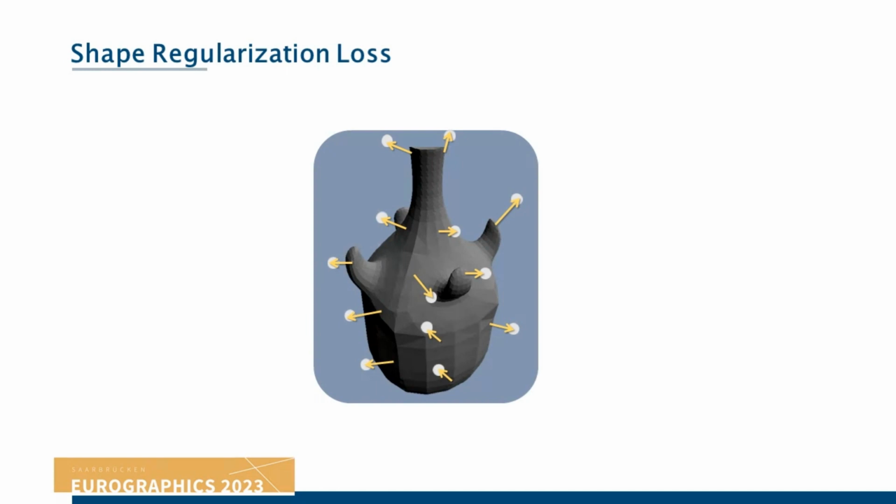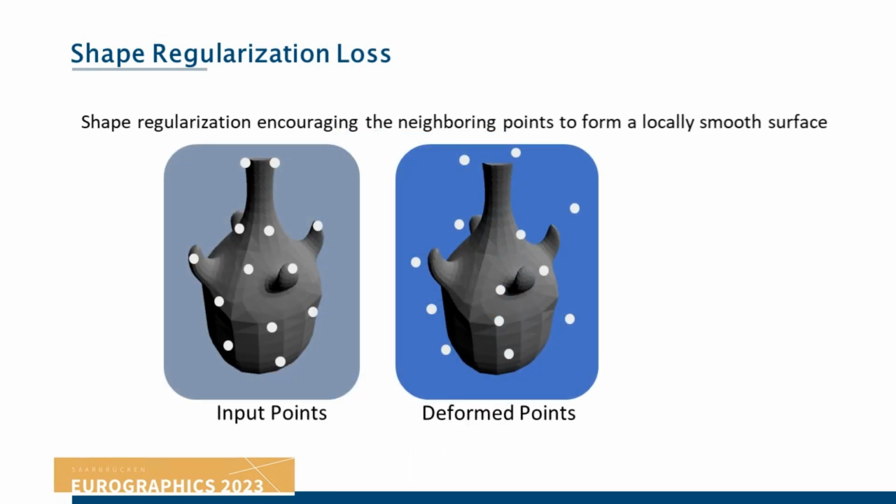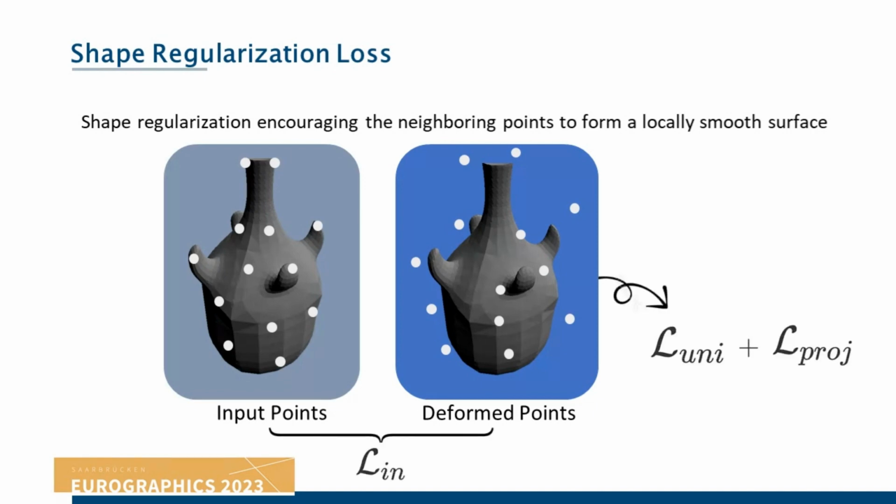However, the individual displacements and the subsequent stage of upsampling result in deviation from a clean manifold surface. The shape regularization loss enforces a coherent shape for the resulting geometry, and, therefore, a more realistic visualization of the stylized object. The shape regularization loss is composed of three terms.